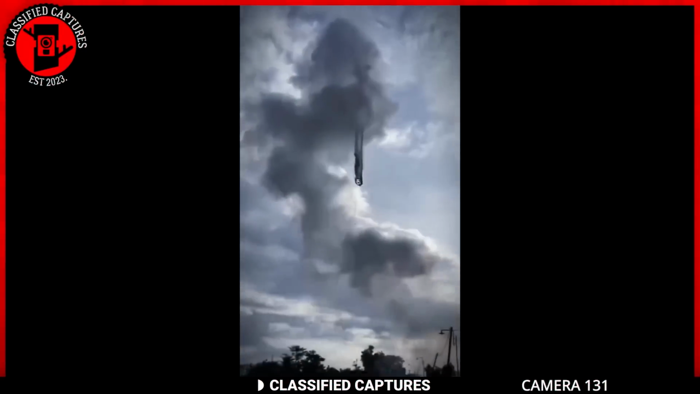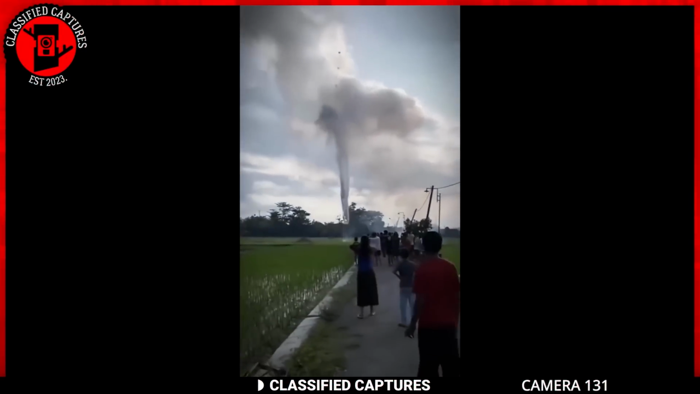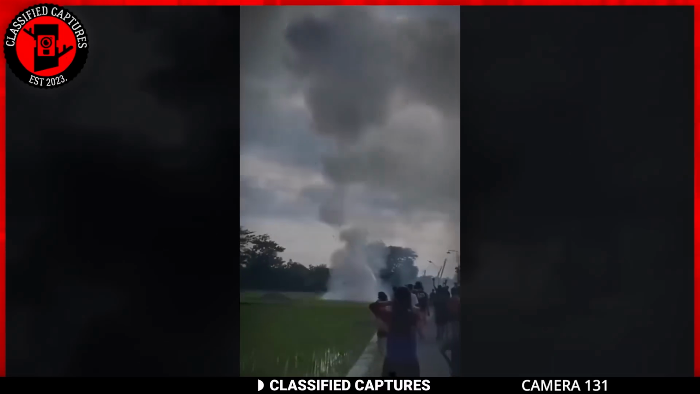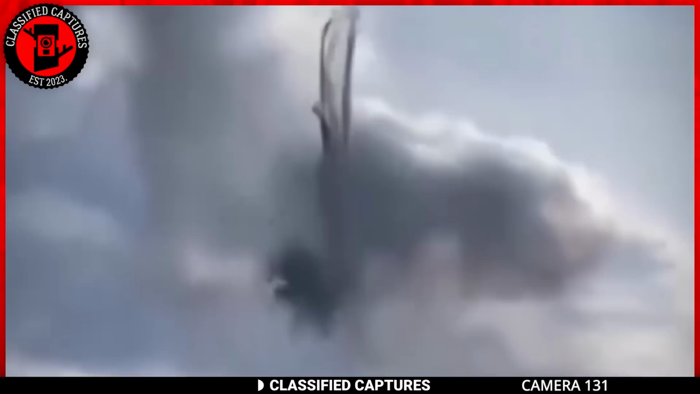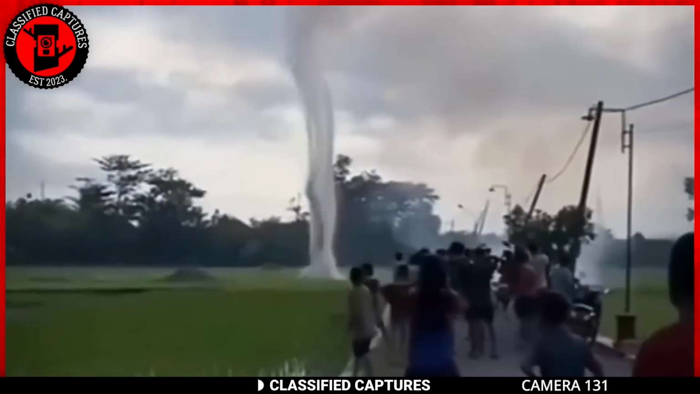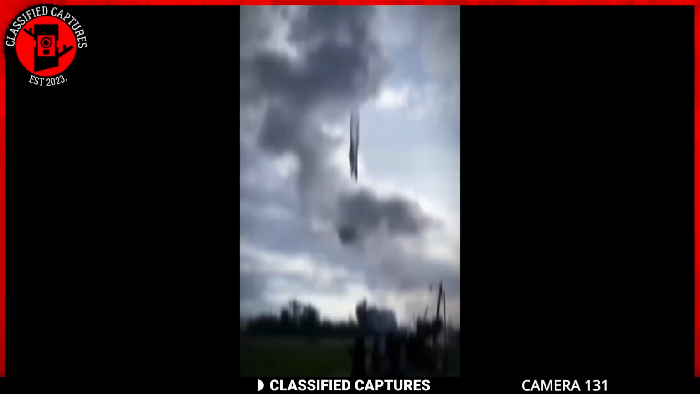Speaking of bizarre occurrences, someone allegedly captured this next clip at an unknown location. Enjoy. In the clip, we're introduced to this huge and strange object falling from the sky. The object is almost transparent, and there's people also gathering around to see it. The question on everyone's mind was, what is this?